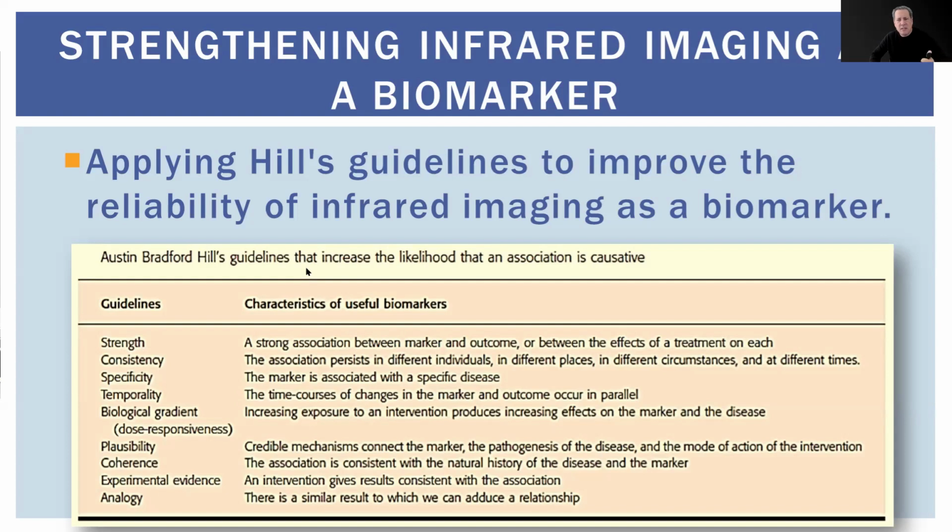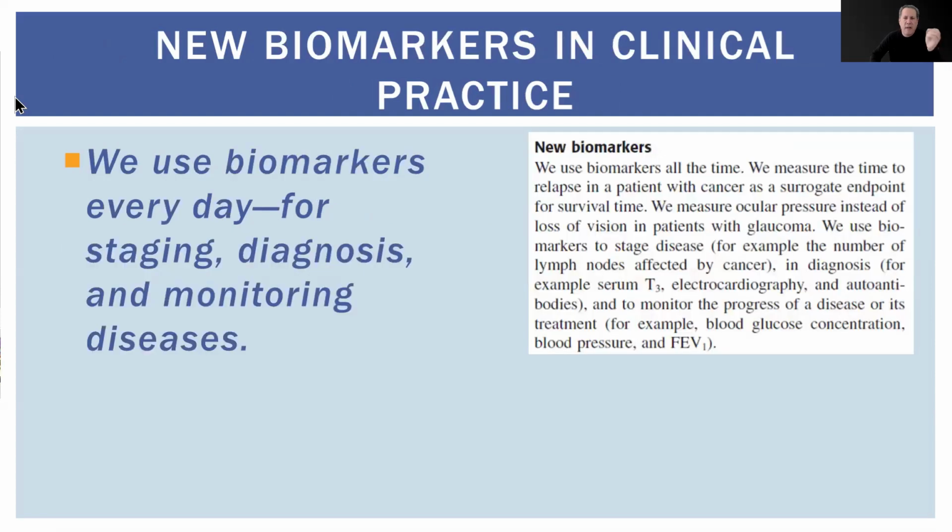Specificity. The imaging must show a clear link to a particular disease, like detecting increased temperature in inflamed joints. Temporality. Changes in heat should match the timeline of disease progression. By following these guidelines, we ensure that infrared imaging serves as a powerful tool in clinical practice.